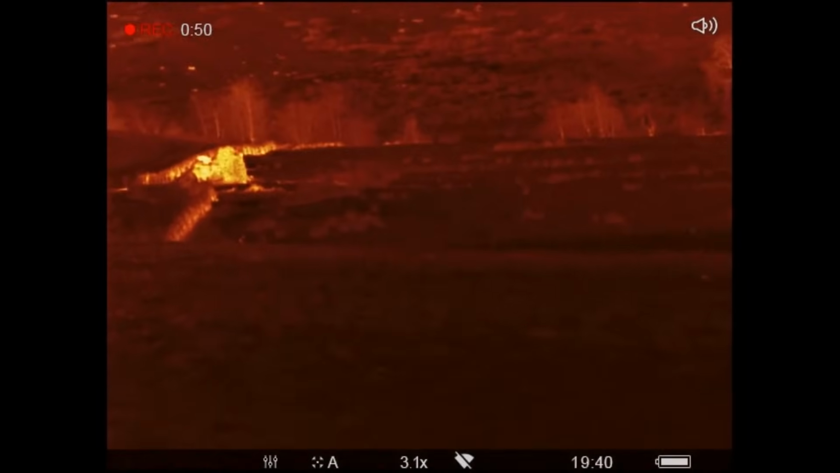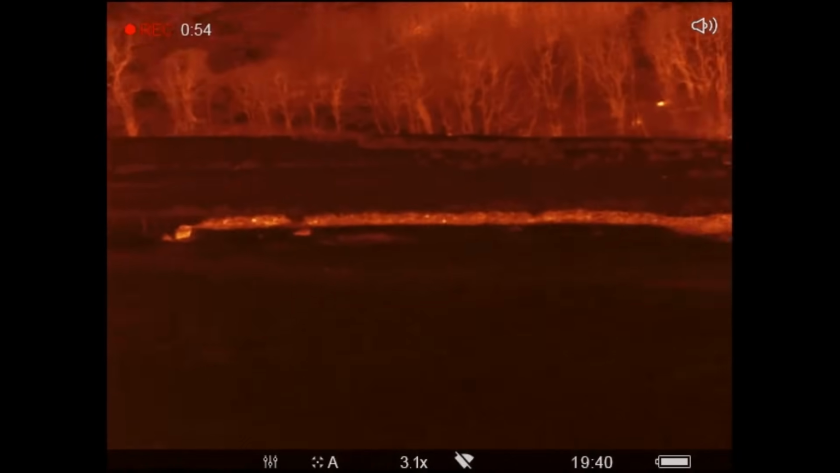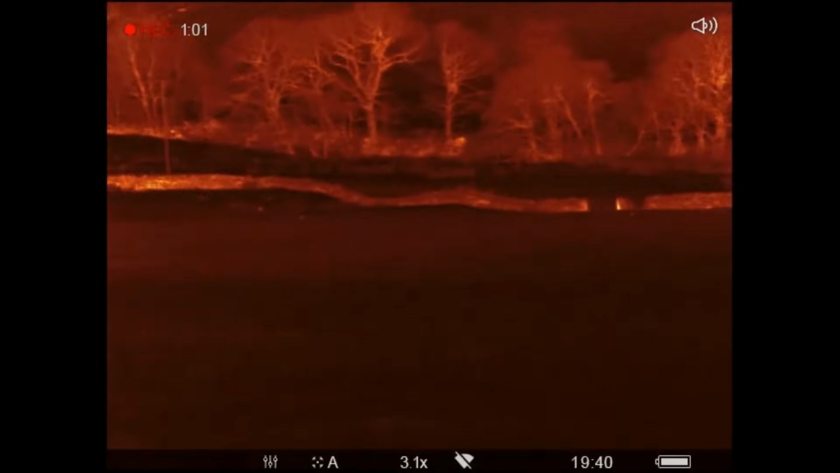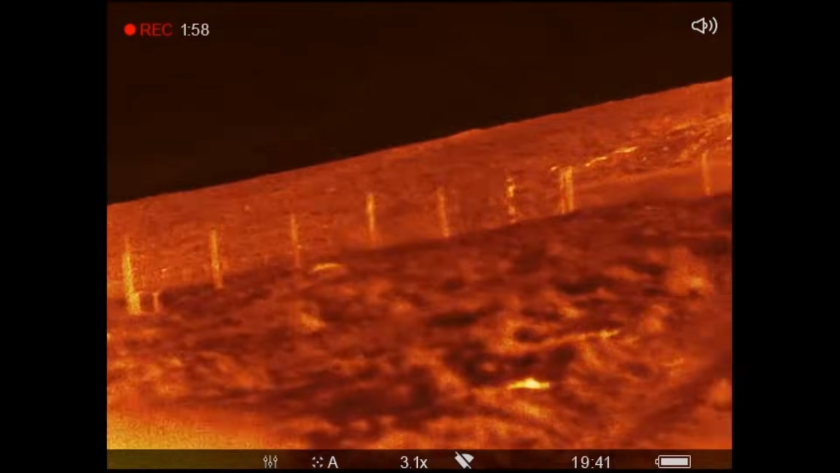Right, just starting to have a first scan around. Not a lot out at the moment, but it doesn't surprise me. We've got a really high moon tonight and it's bright, so the place is getting lit up quite well. That'll create a problem for me, but we'll see how we go. I'll just have to do a lot of long distance shots. As you can see, I'm standing up on the fell side here at the moment, so I'm looking down into the valley. And that's our fell wall.